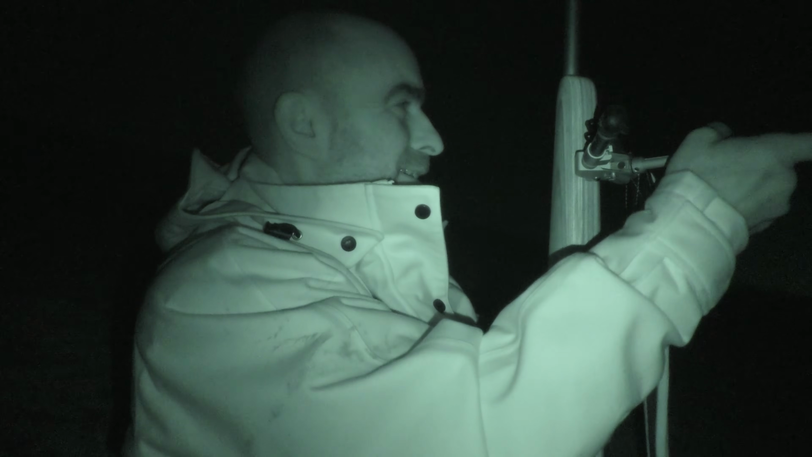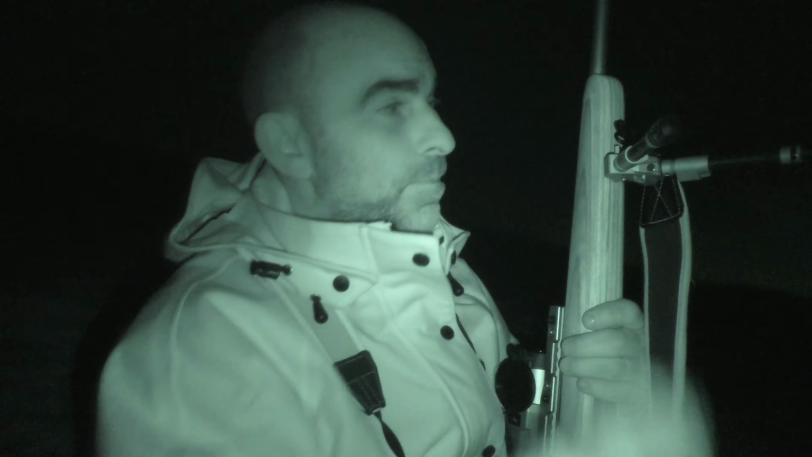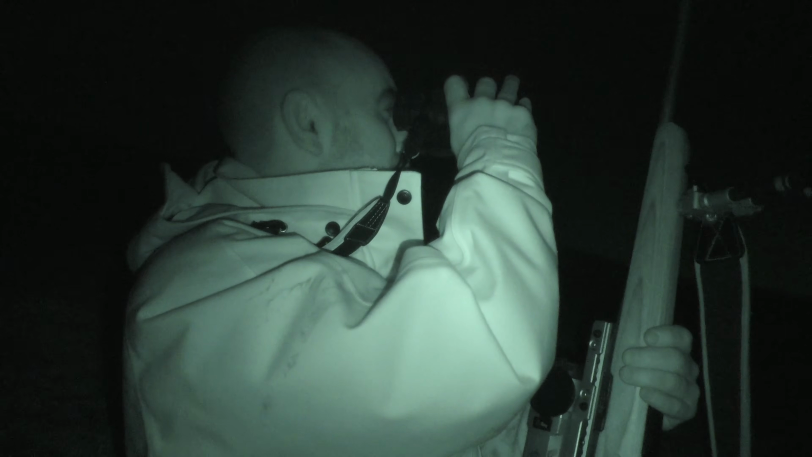Well, I was just about to walk over and pick that one up, and I just had another quick look through the thermal, and there was a second one coming out sniffing the one I just shot. So I quickly got down on the bipod again and just gave him a quick shout to stop him, and he just stopped and looked, and another one down. So that was really good. I'll give it a bit longer, see if another one comes out.